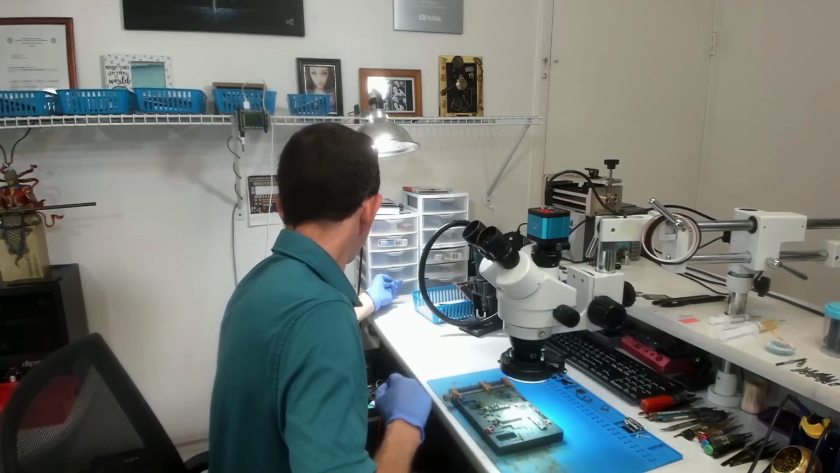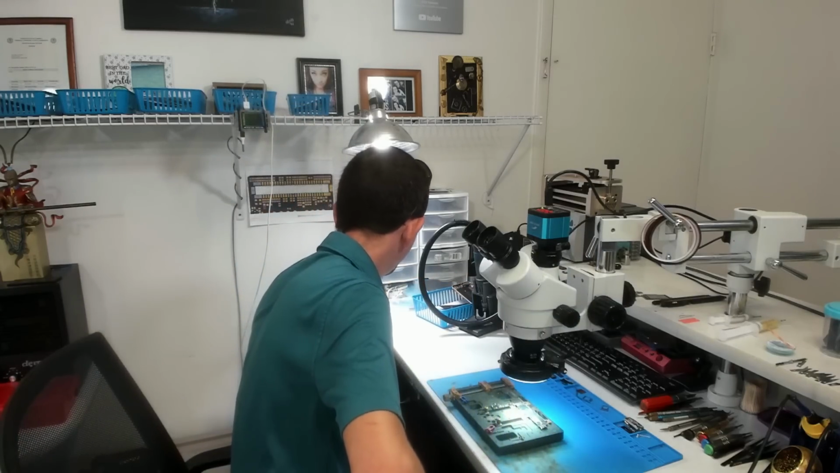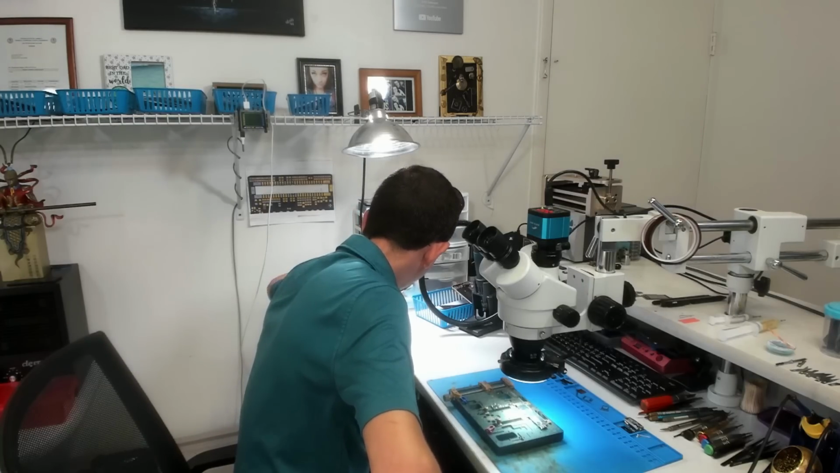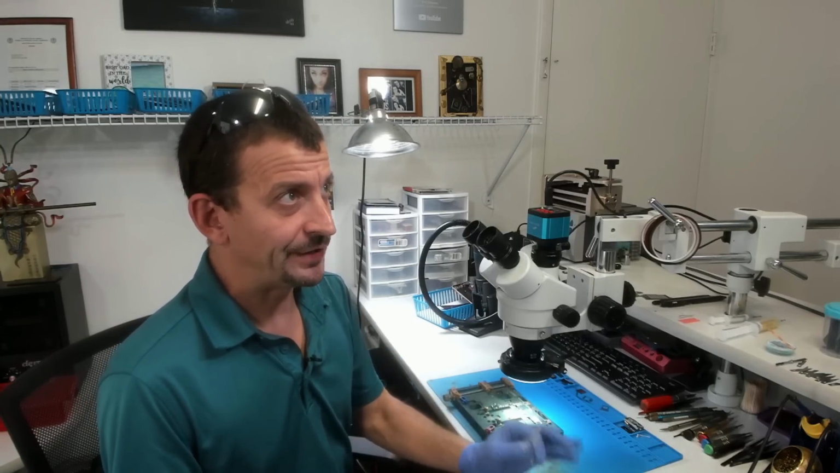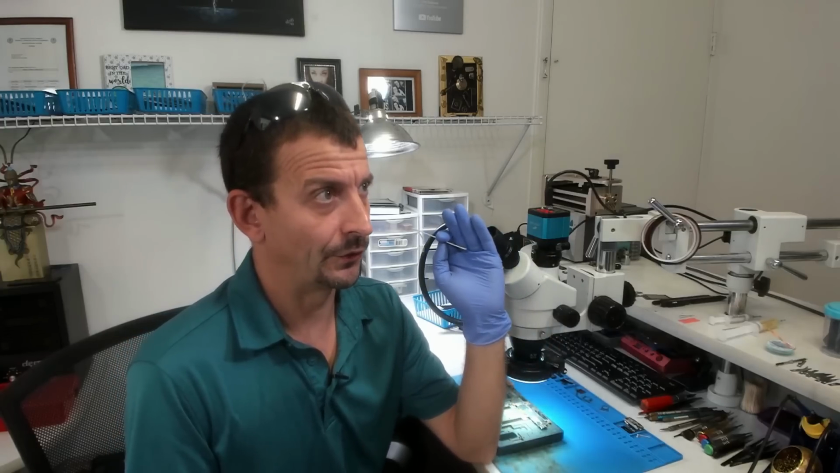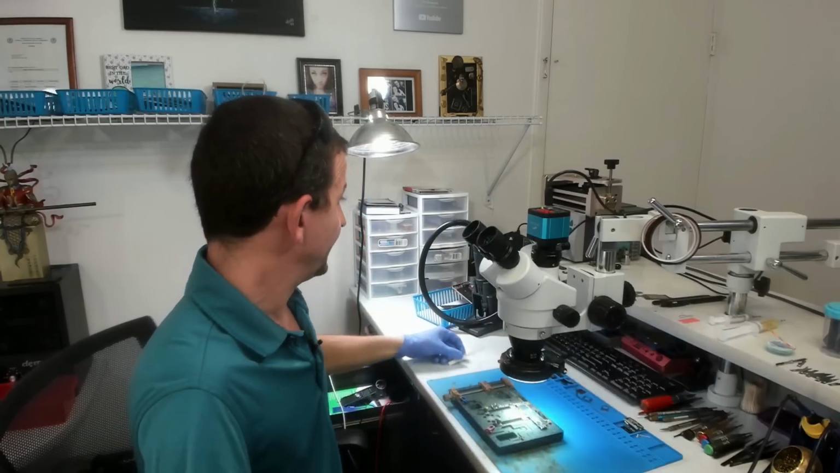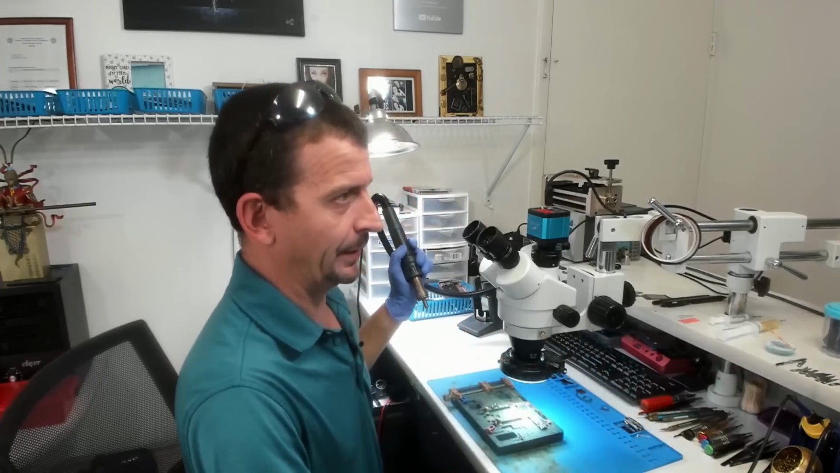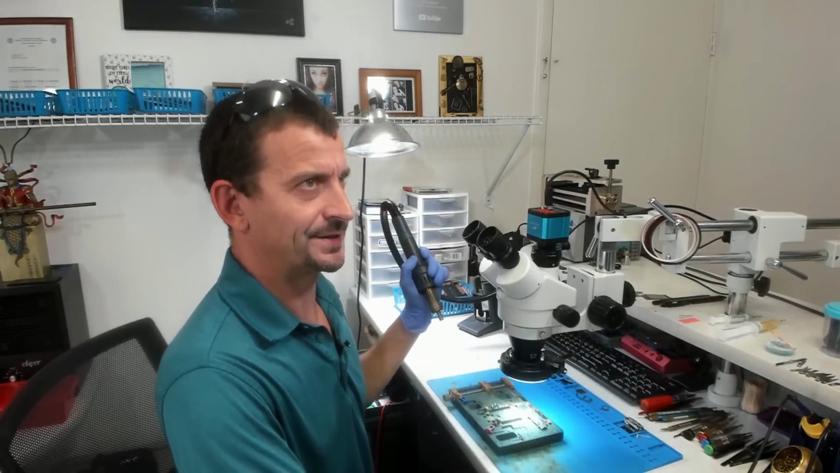If we leave this capacitor off of there, nobody will ever notice it. The phone will function completely fine and nothing will ever happen. But on YouTube, if you leave one of these capacitors off, you will be absolutely crucified by the audience for not putting it back on there properly. So I'm going to go ahead and warm this up and slap a brand spanking new cap on here. That way we're fixing it nice and properly.